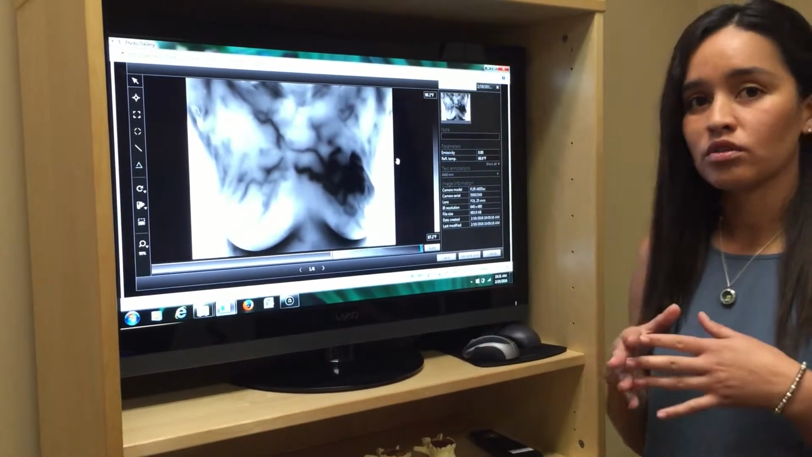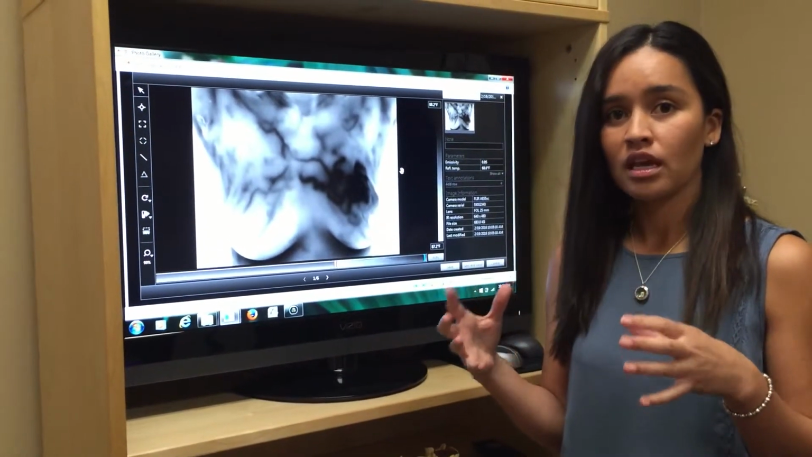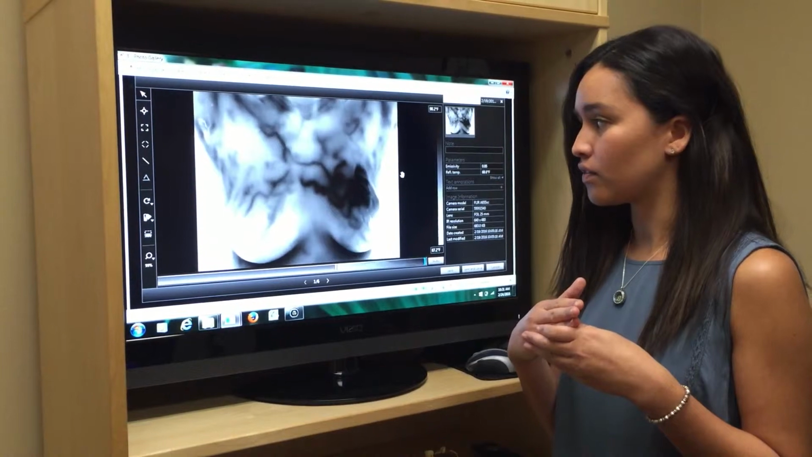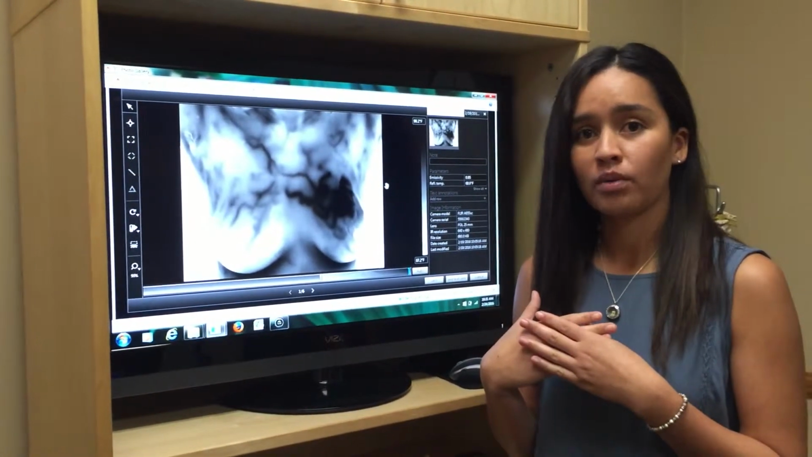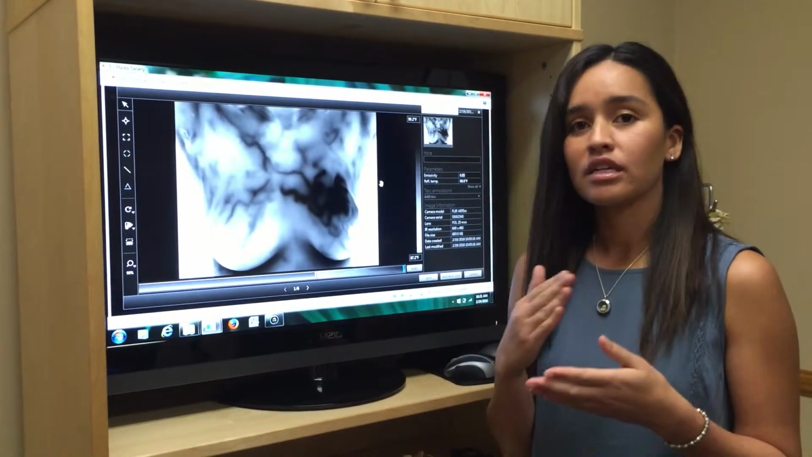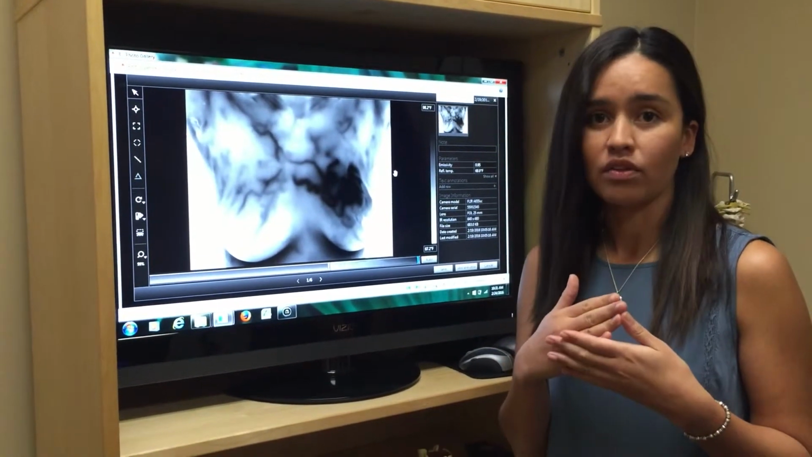So this is why breast thermography is so important, so we can take all of this information and make a proactive step towards treating not only her left breast but her right breast before it gets even worse. And so we have a protocol in place so that this lady can start getting on the right track.